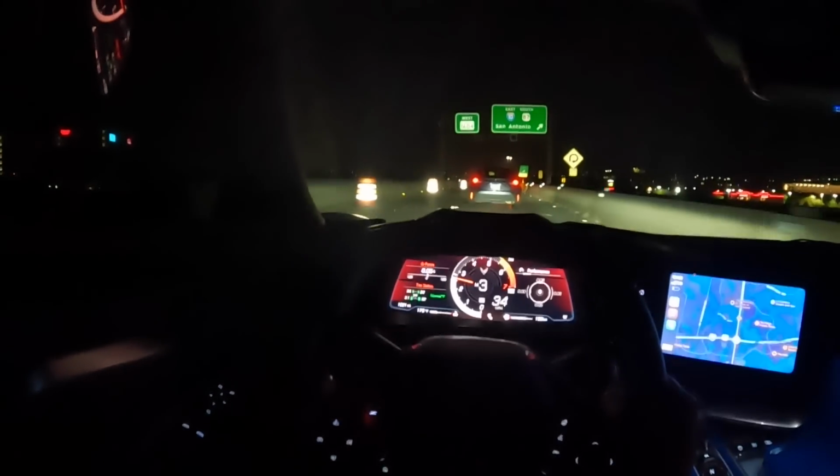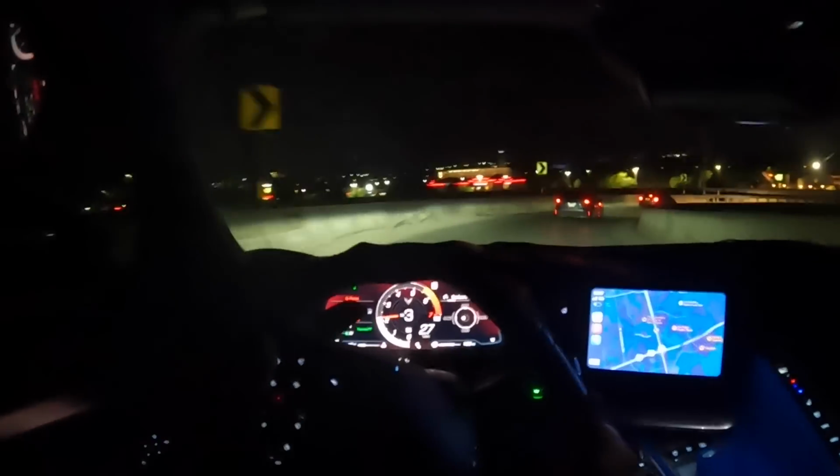Fuck it. We can go for a loop again. Go over the infinite loop. What the fuck are these guys doing? Where are they going, bro? These guys are just going in a big ass circle.